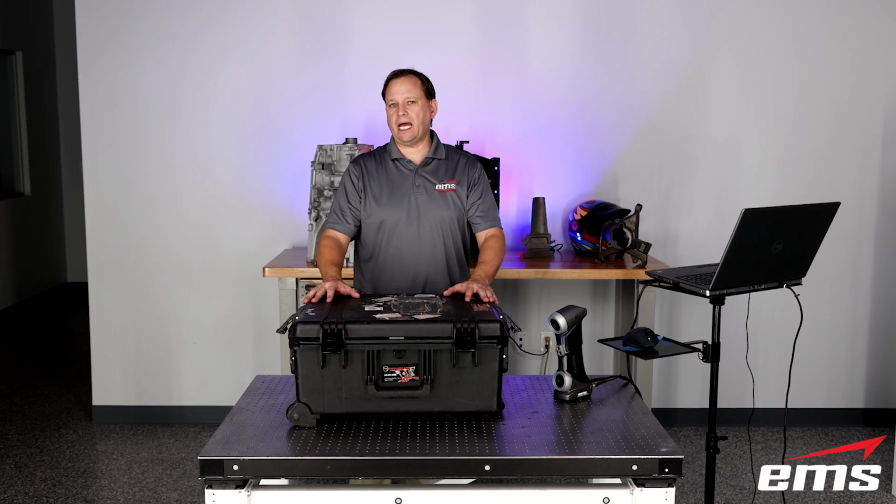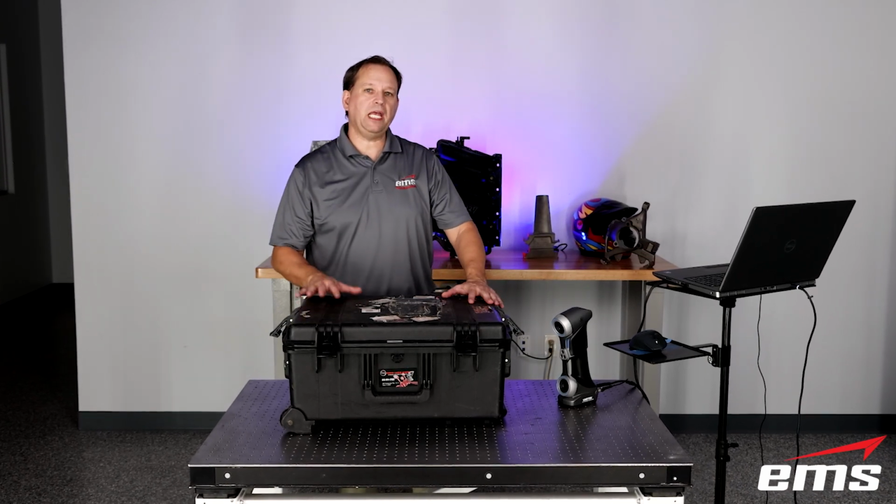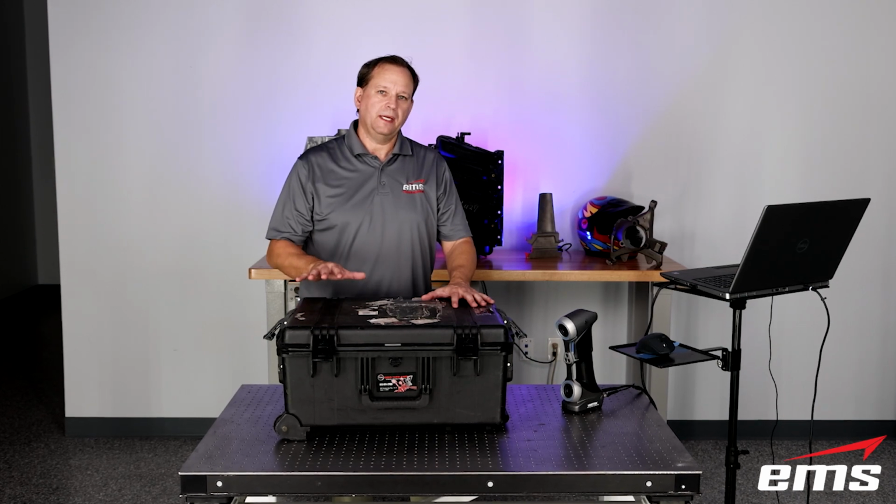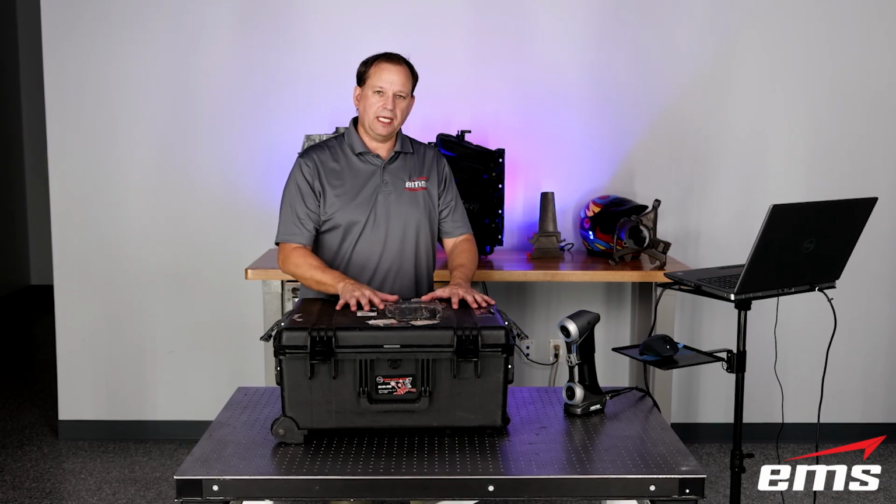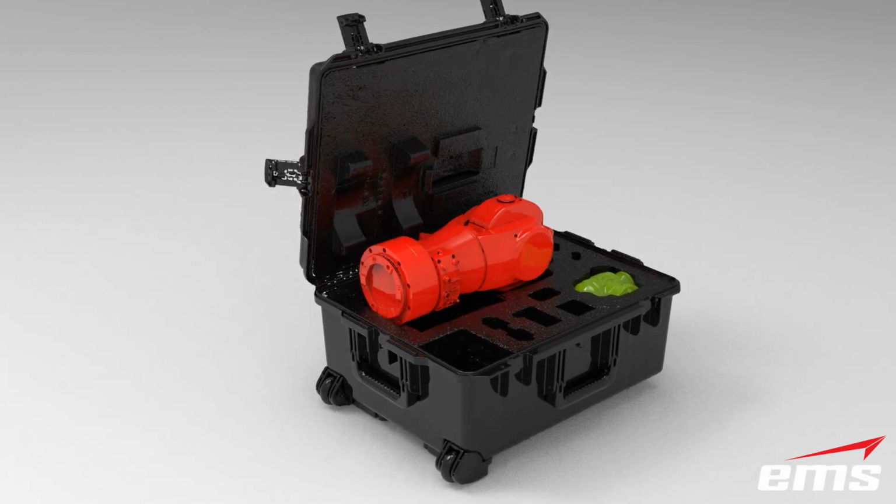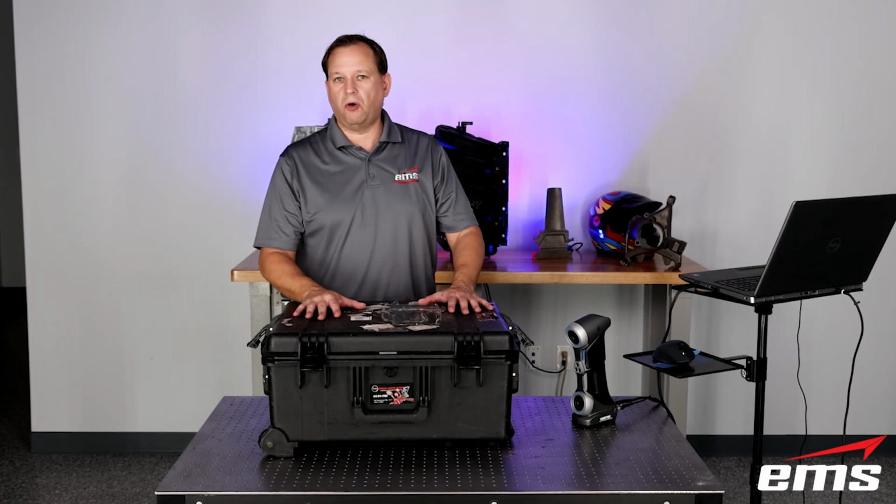So let's get started by actually taking a look inside this case, and what we have here is our API laser tracker. So this is the travel case we use for it, and we decided to use this because it's actually some pretty sophisticated packaging in here to hold this tracker and keep it from getting damaged, because we ship this thing around all the time.